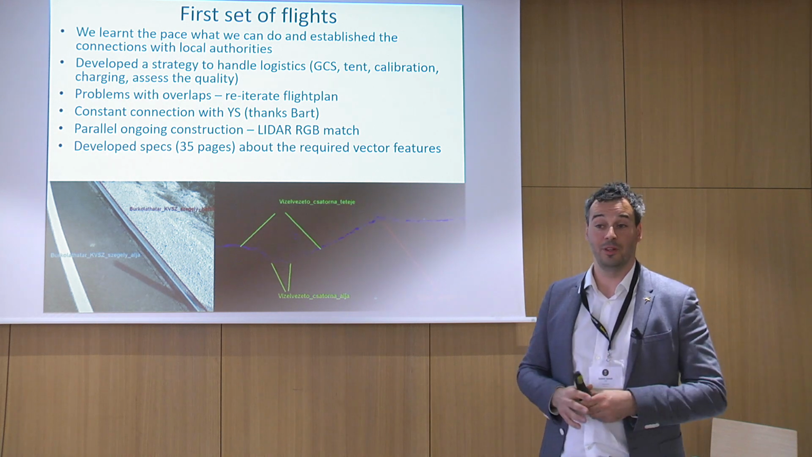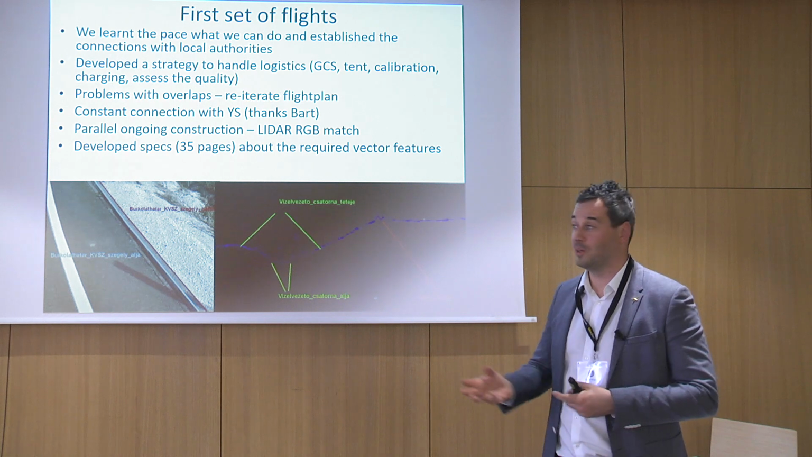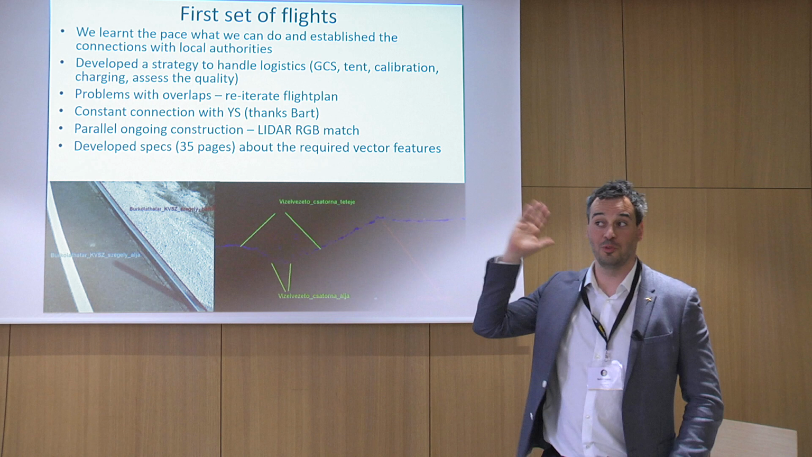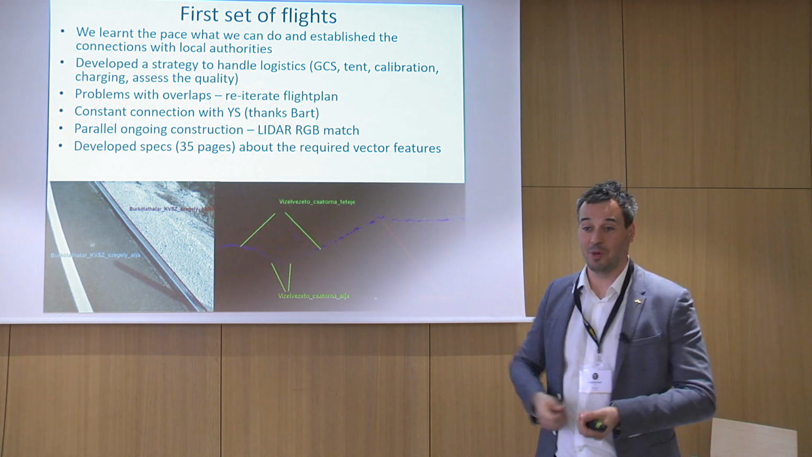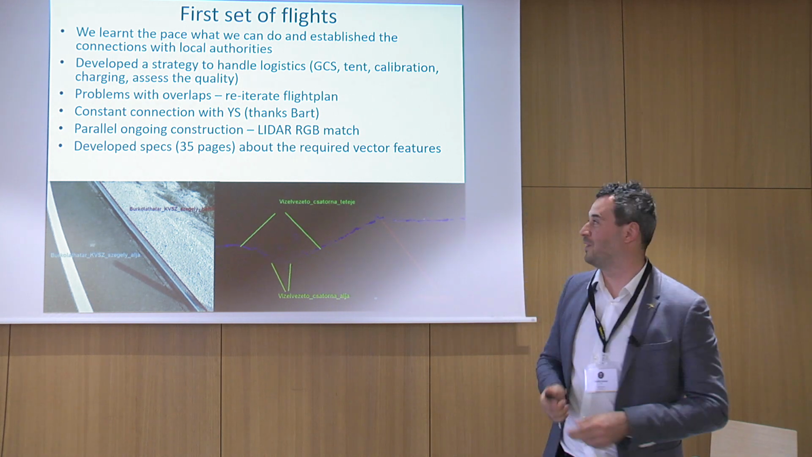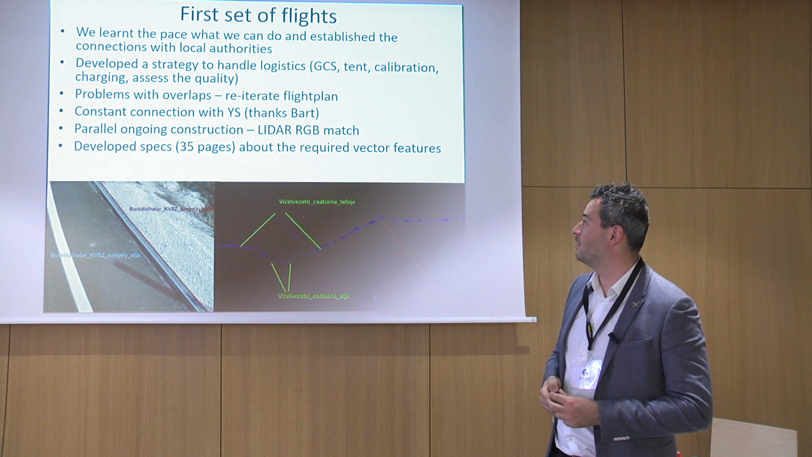It's also very important in such a survey that you get in good contact with the local authorities. If someone comes to you and says you are not supposed to fly above the highway, sometimes they don't just say it, maybe they come with a stick and try to get you out of their way. So, good connections.